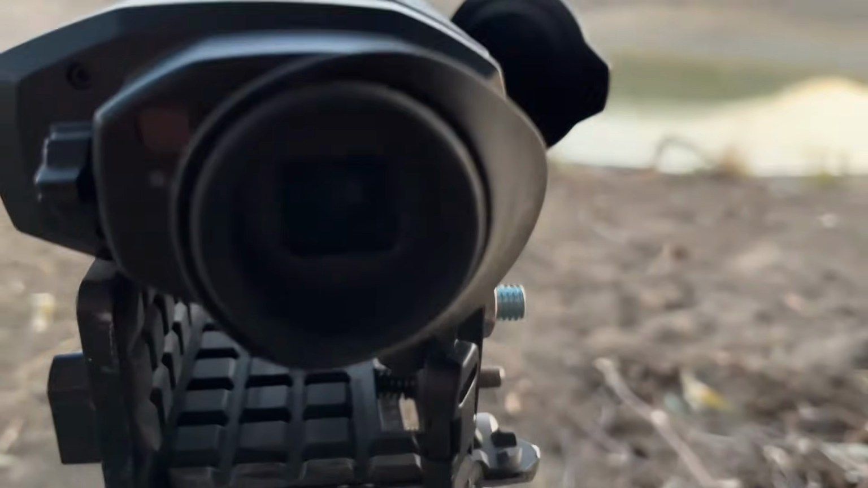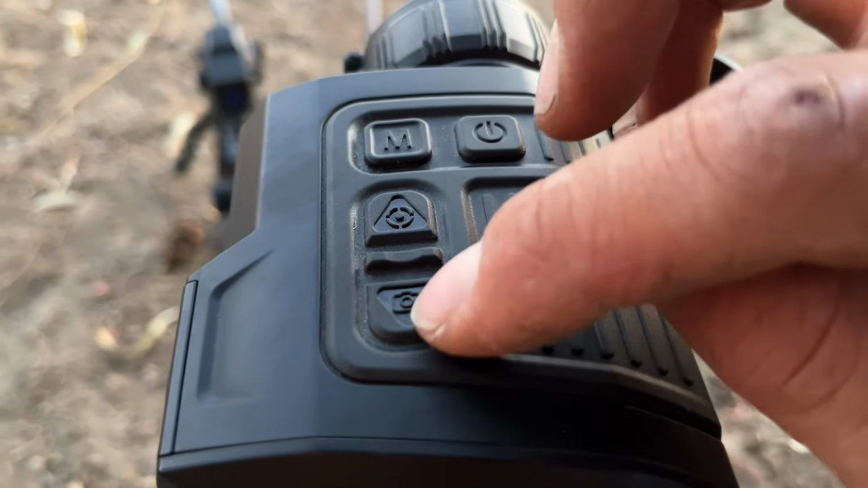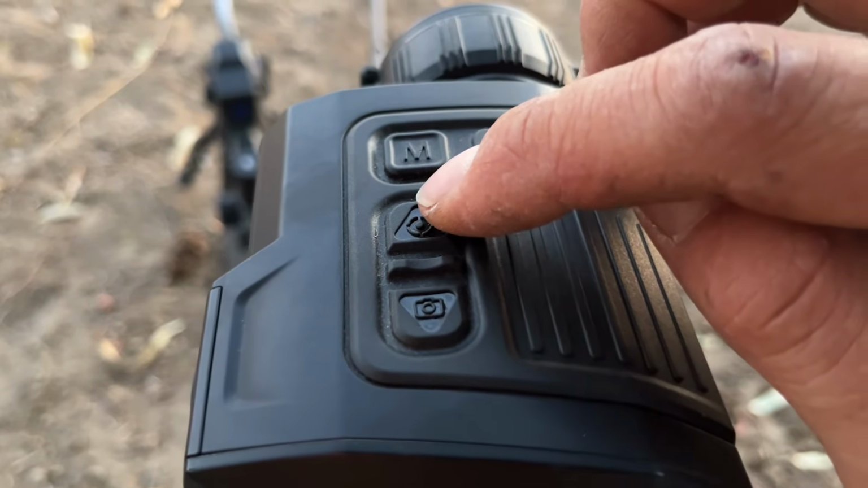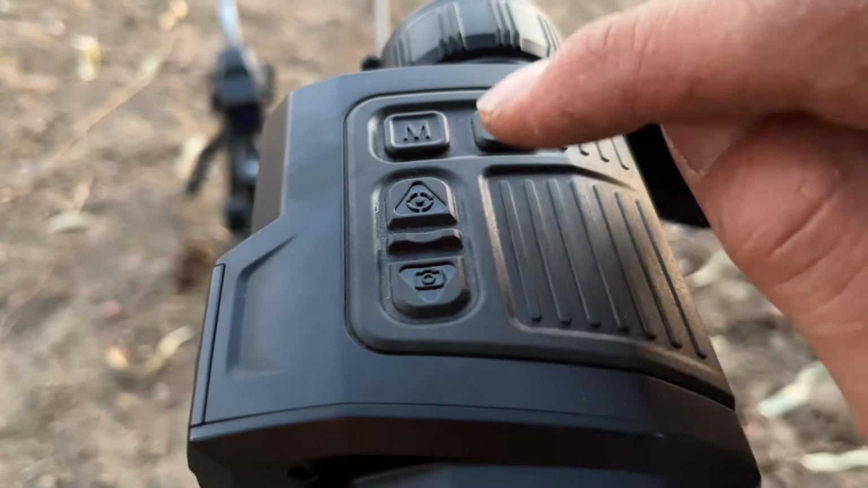So I've got it on. Well, I'll start off with your buttons. There's your power button, your menu button, your up and down arrows, but also that one there is your laser rangefinder button, so you can switch it on and off. And that one there, you can press it once to take a picture, press and hold it to record.